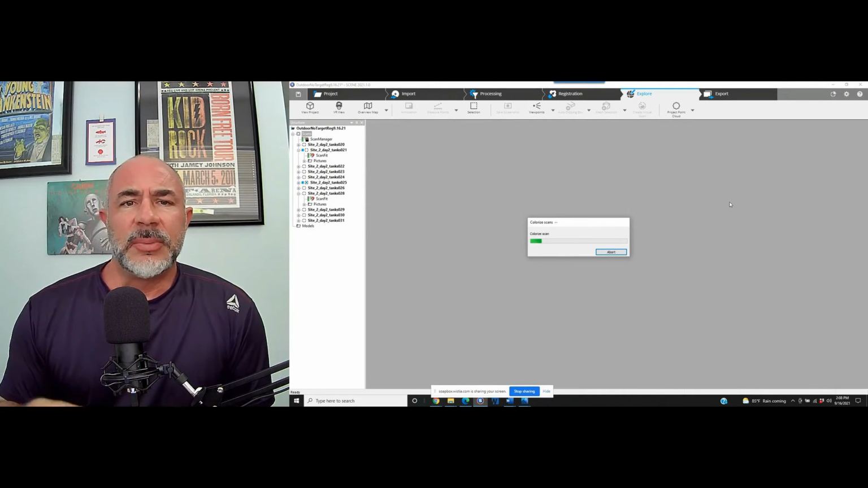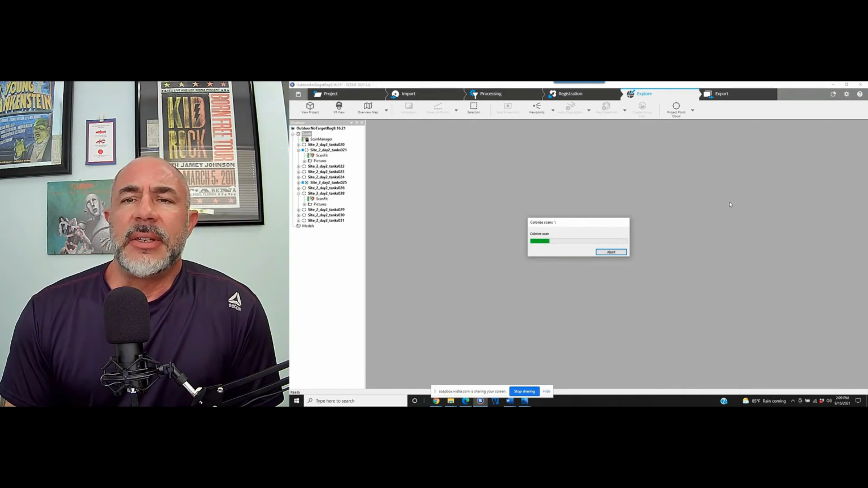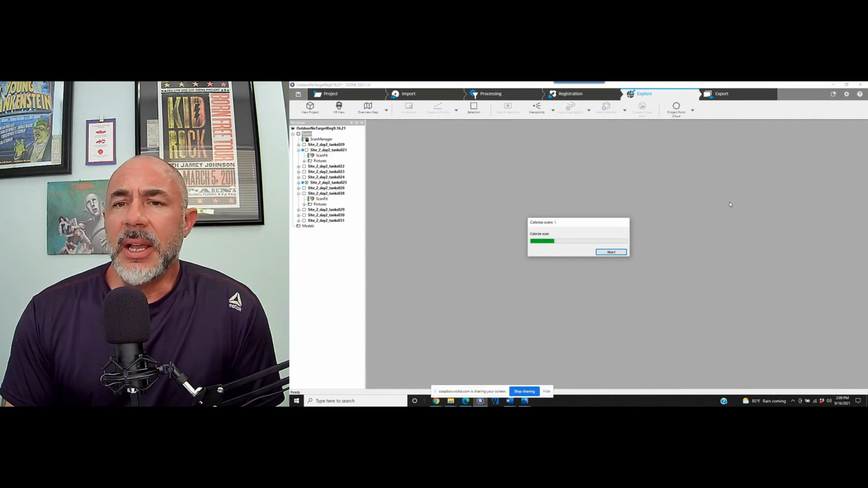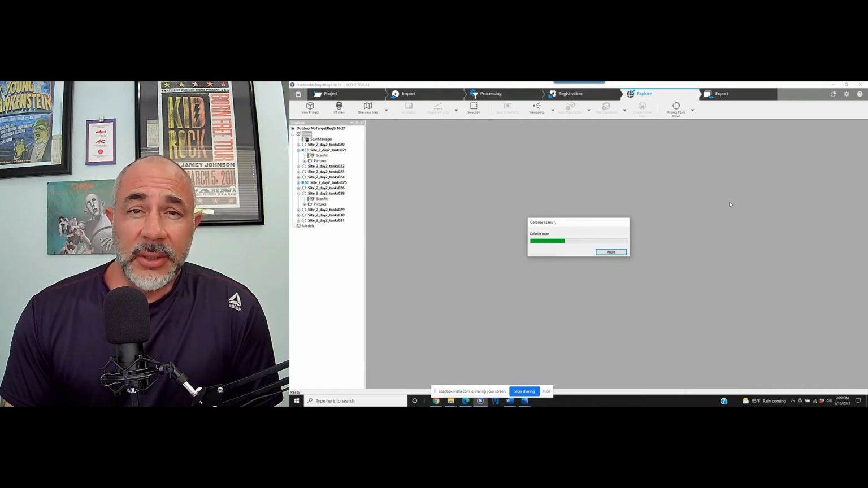Colorizing the scans in a small project like this may only take a couple of minutes. It's another thing if you're doing registration and adding color at the same time, obviously it's going to add a little time to the registration process. But again, the workflow that most people are going to use is to do the registration without adding color, take a look at their project.